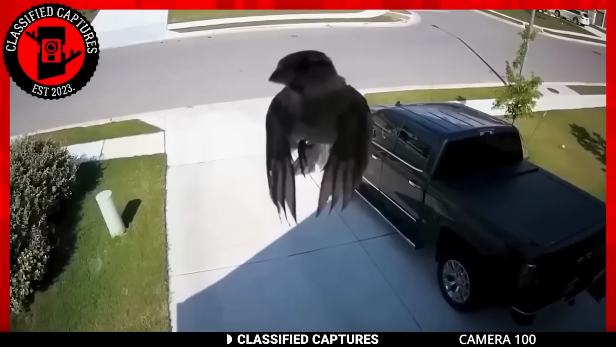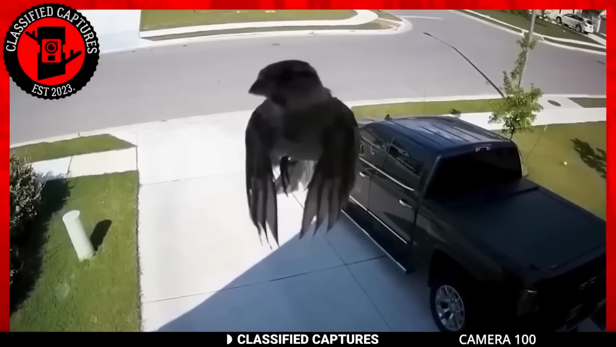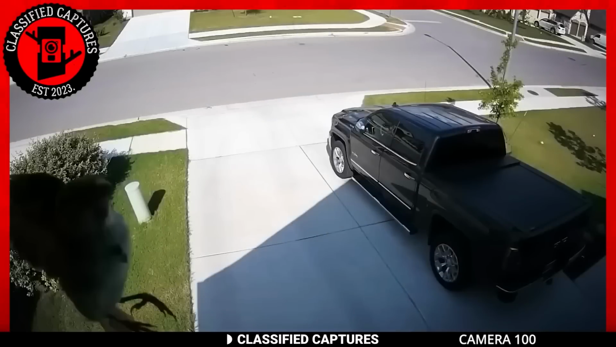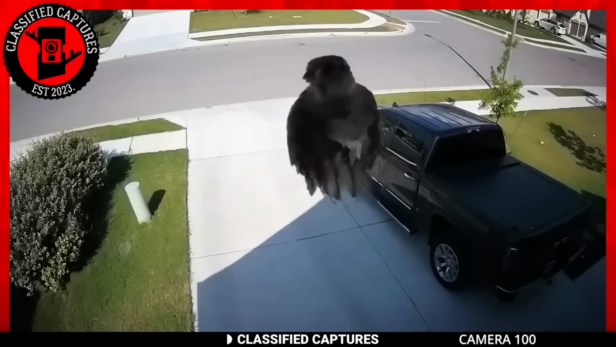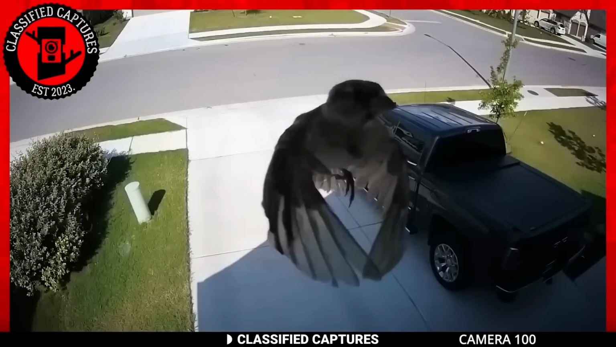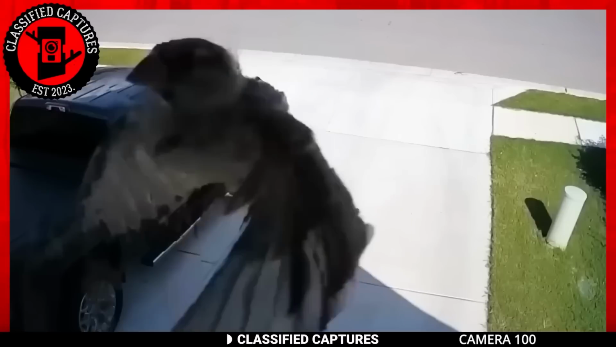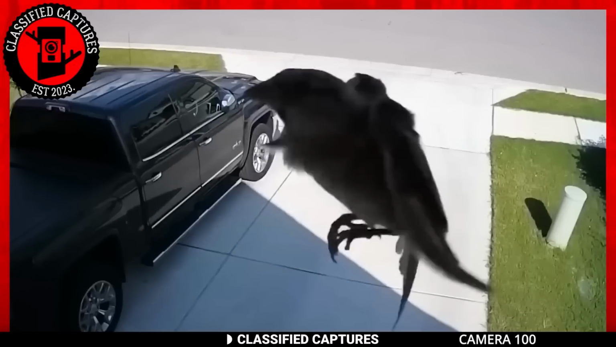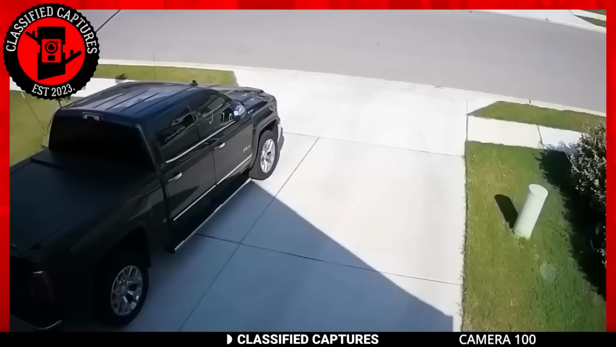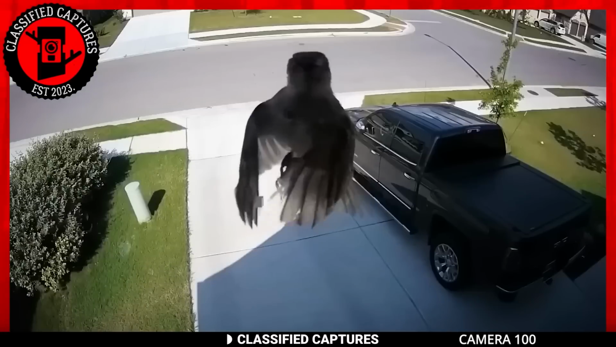Prepare to witness a truly mesmerizing sight, captured by a carefully positioned camera fixed near the front door of a house. In this extraordinary footage, an otherworldly bird takes center stage, defying the norms of avian behavior. Against the backdrop of a serene neighborhood, the bird's movements possess an ethereal grace reminiscent of creatures from the realms of Final Fantasy. As the black pickup truck casts shadows upon the car and the walkway, the bird levitates with unparalleled ease, gliding from side to side without a moment's respite.